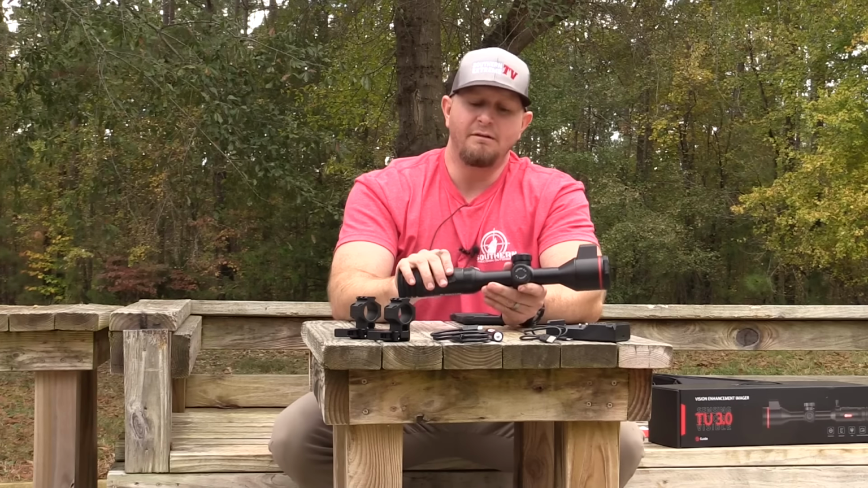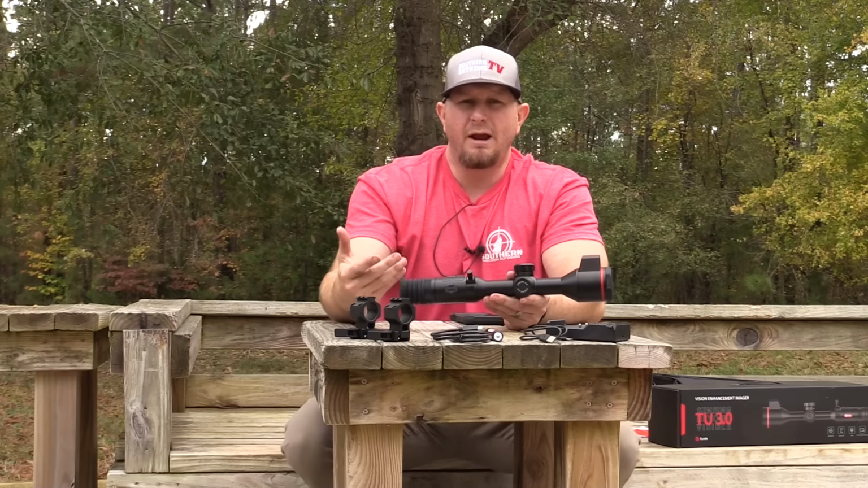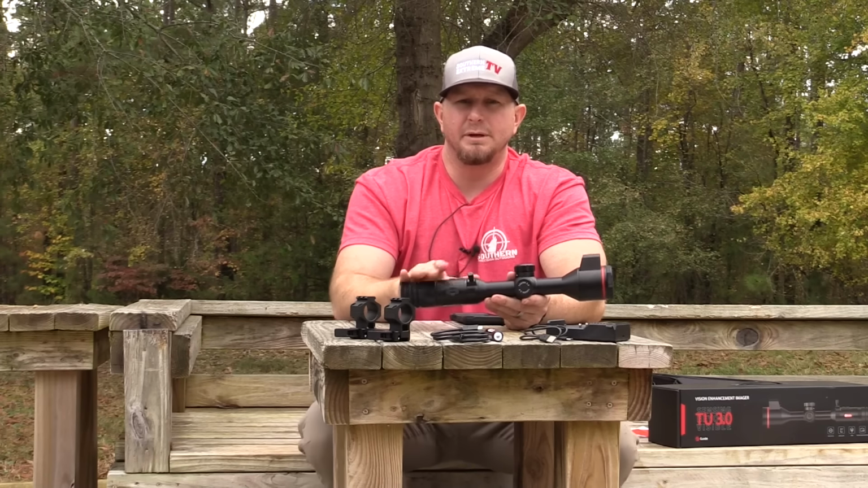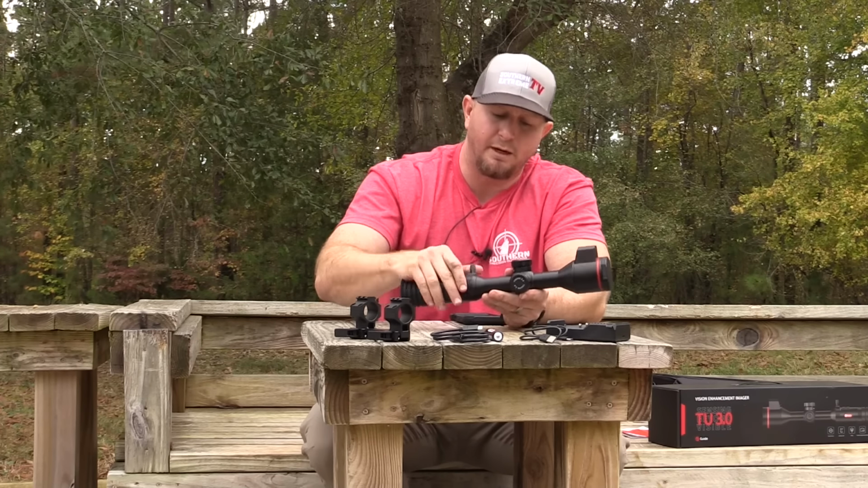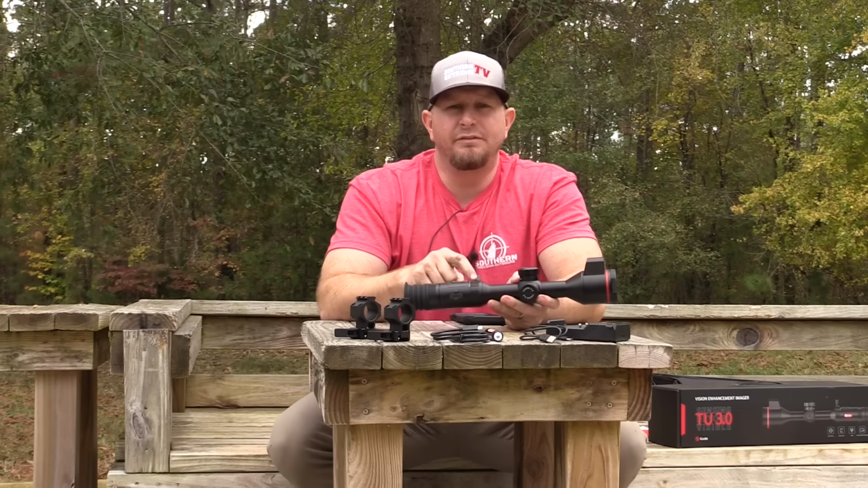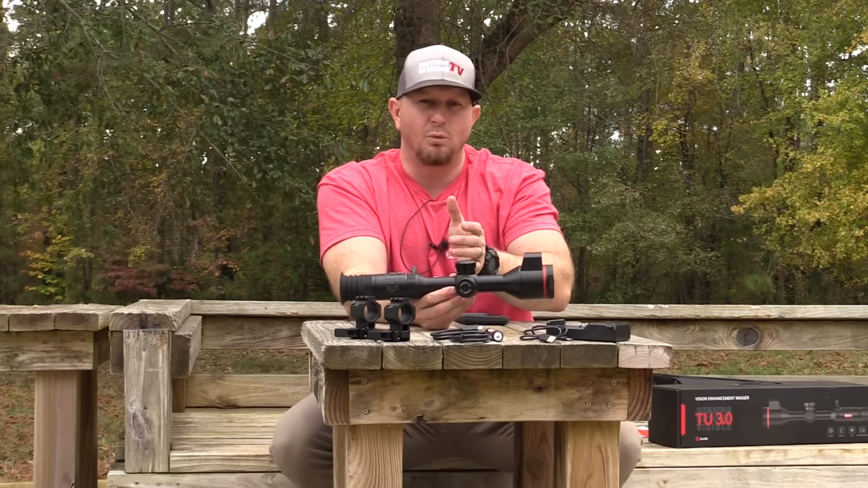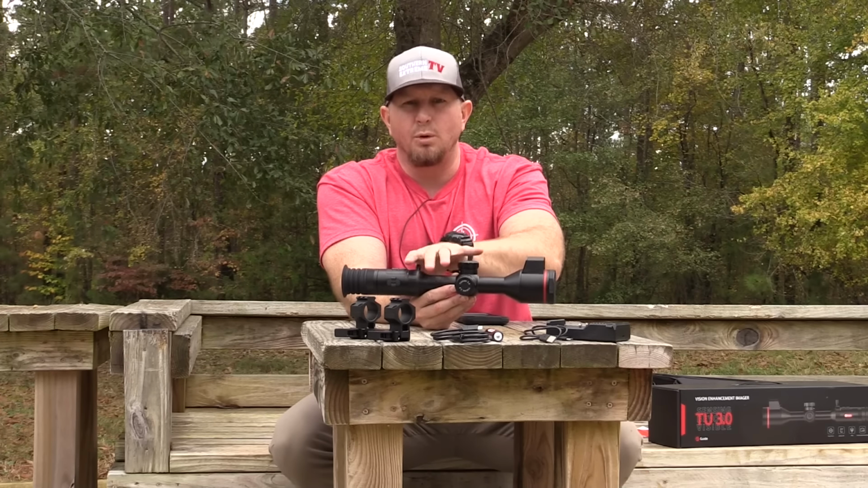Those optics feature a zoom lever very similar to this, so you don't have to worry about trying to find a button in the middle of the night. You know that you're going to reach up there, push this little dial over, and it's going to zoom in for you. That's going to feel very natural for somebody who is getting into the thermal world where you're used to running normal daytime optics.